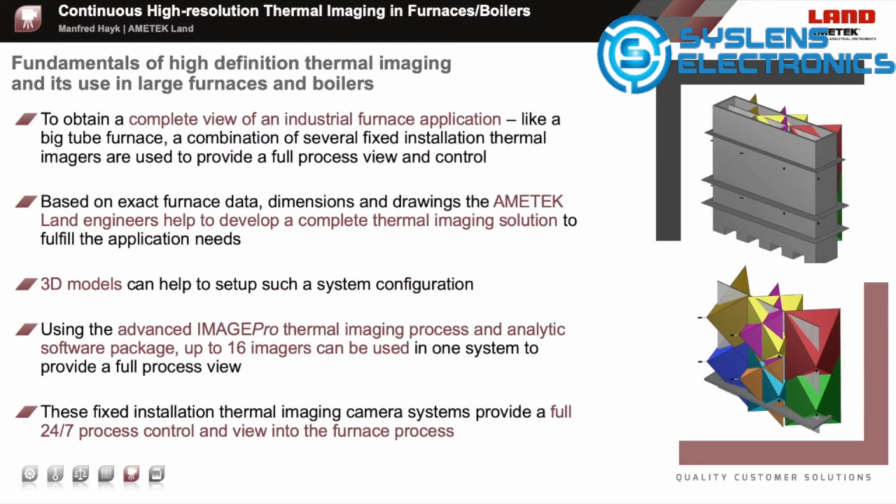In very big furnaces, like tube furnaces, sometimes not only the hottest reaction zone in a cracker or reformer furnace should be monitored, but also most of the environment in the furnace atmosphere. In these cases, usually several furnace cameras are used, combined in a camera system, and monitored by one thermal imaging workstation and software.